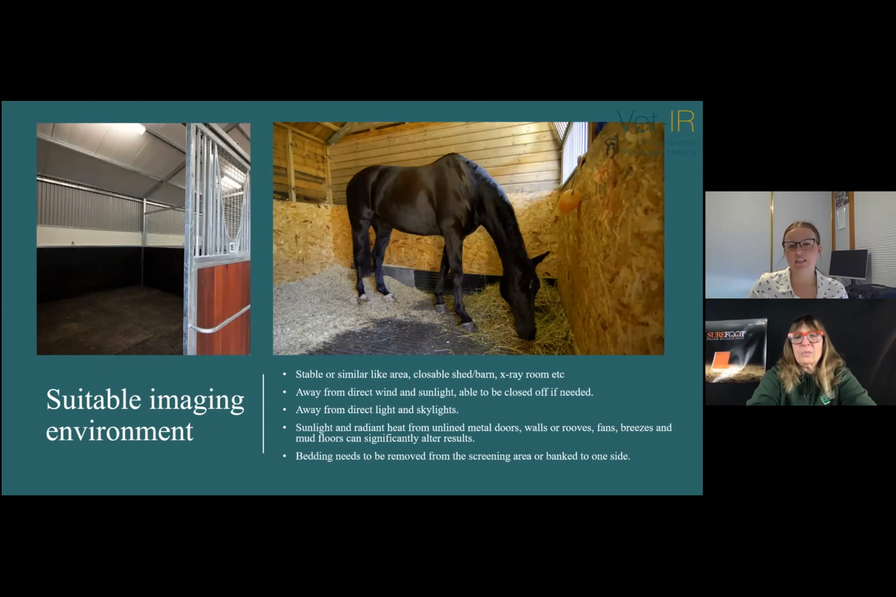If the facility isn't something that is accessible for you, often we do work out of veterinarian practices, obviously because we are working with vets, so they are quite happy for us to use their facility. We can use the X-ray room, or again a suitable area such as stables, or one of the practices I work with, they have a foaling stable which is quite big and easy to use.